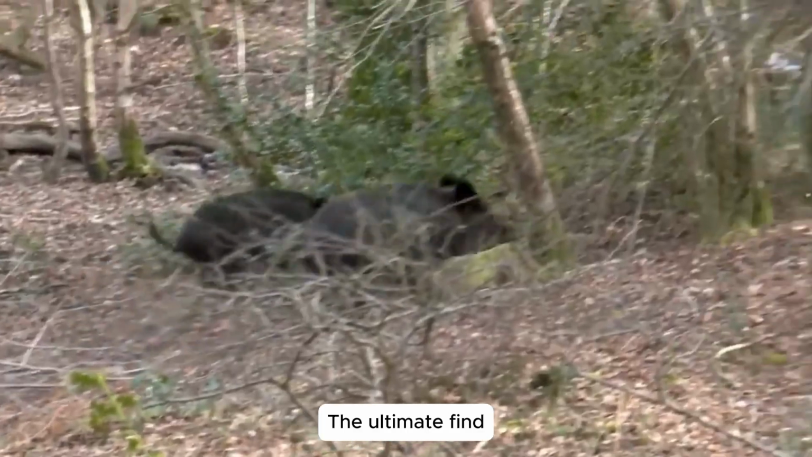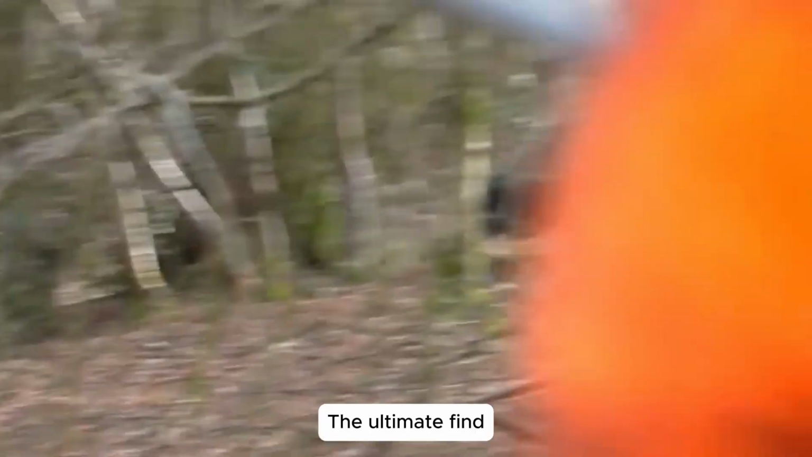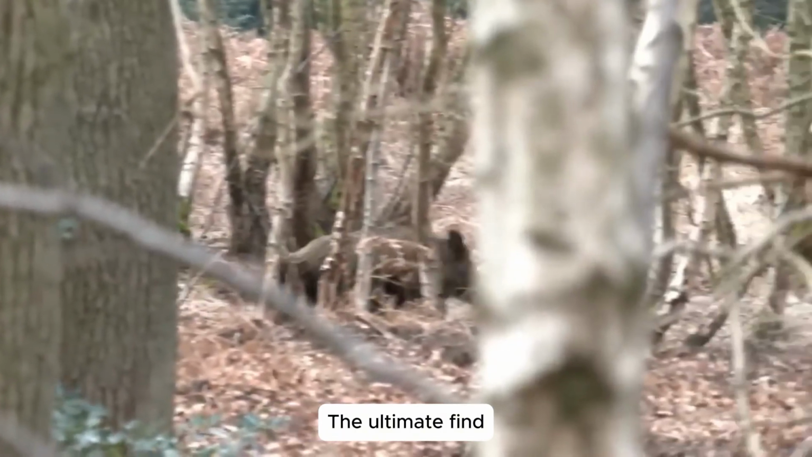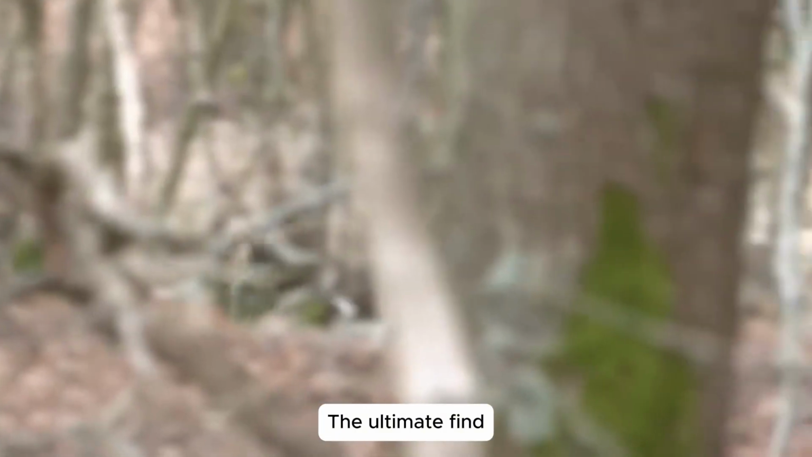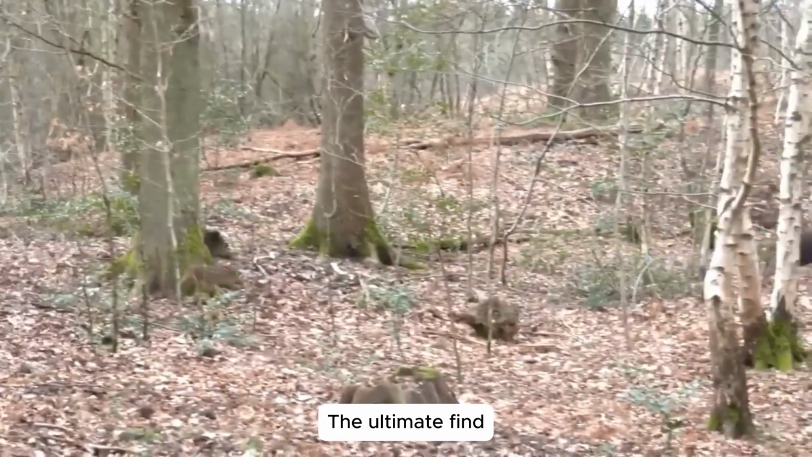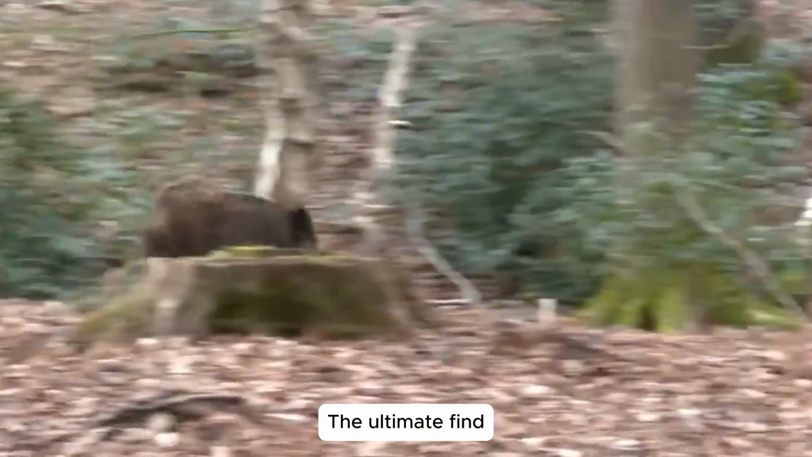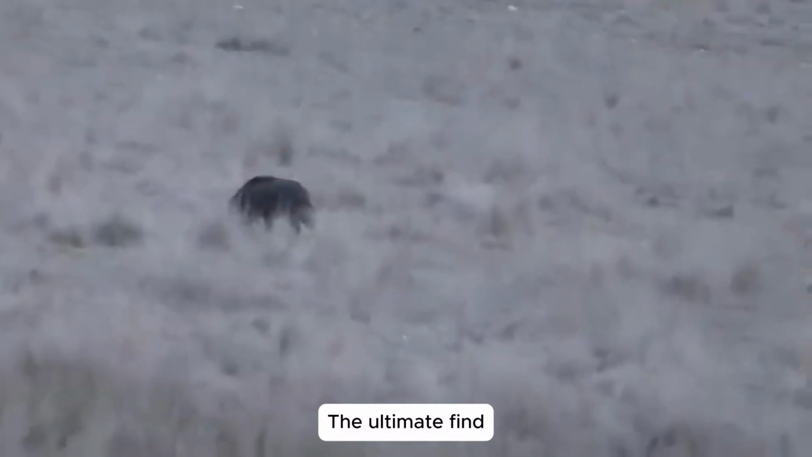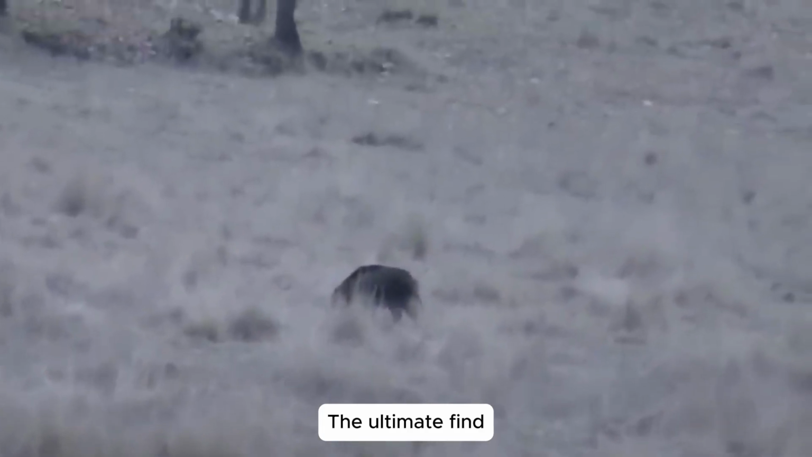None of this would be possible without the unity of our team, the support of local authorities, and the unwavering trust of the people who stood beside us throughout this mission. Thank you for being with us. Stay tuned, more hunts, more challenges, and more stories await on this journey to protect the land we all call home.